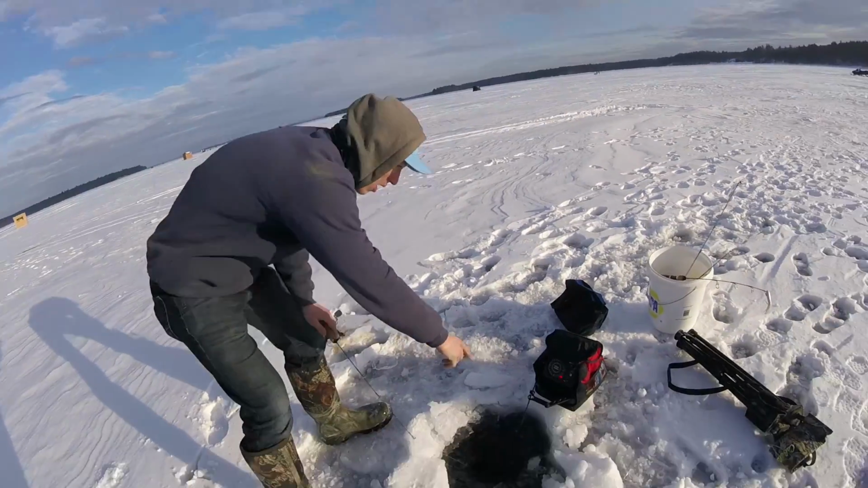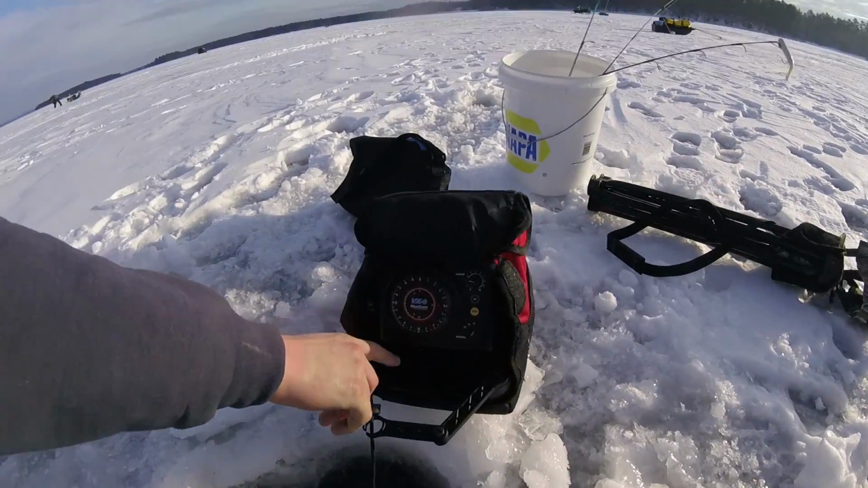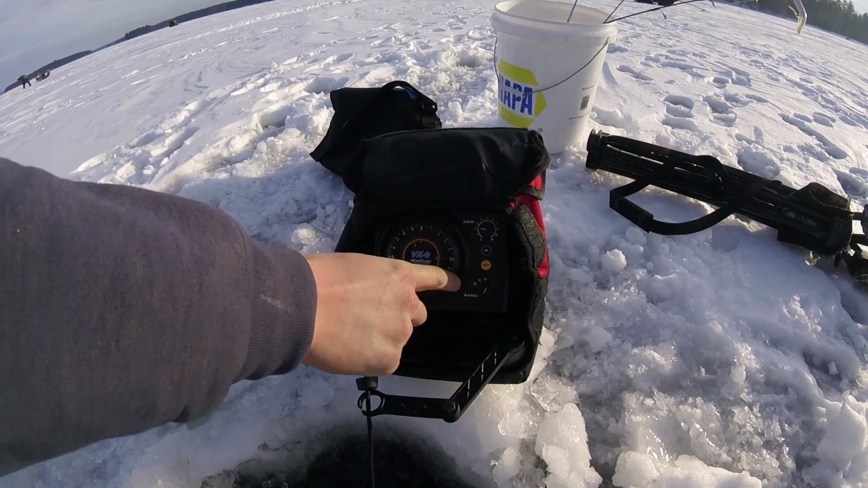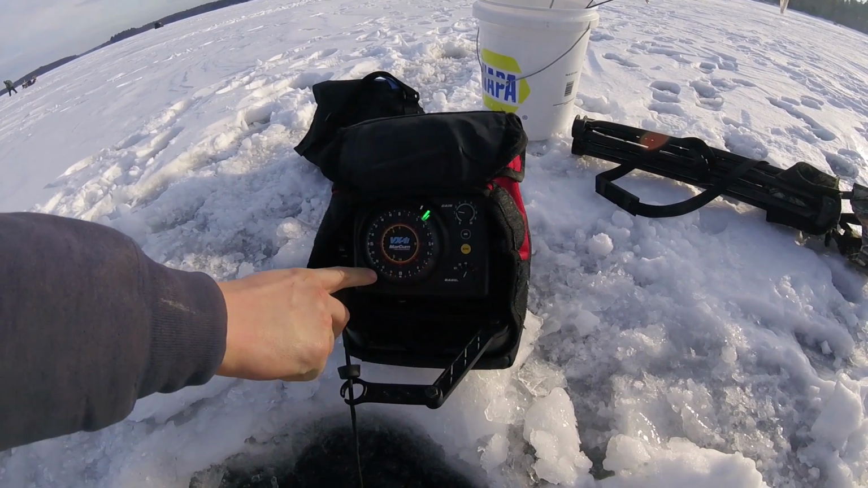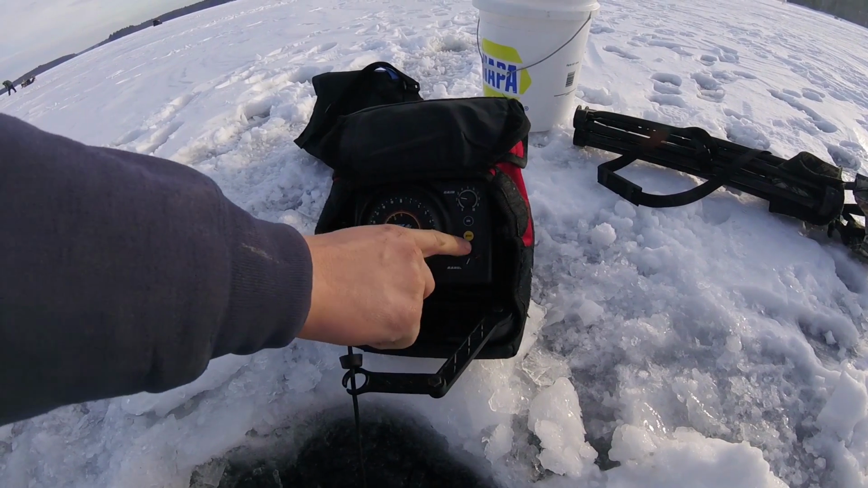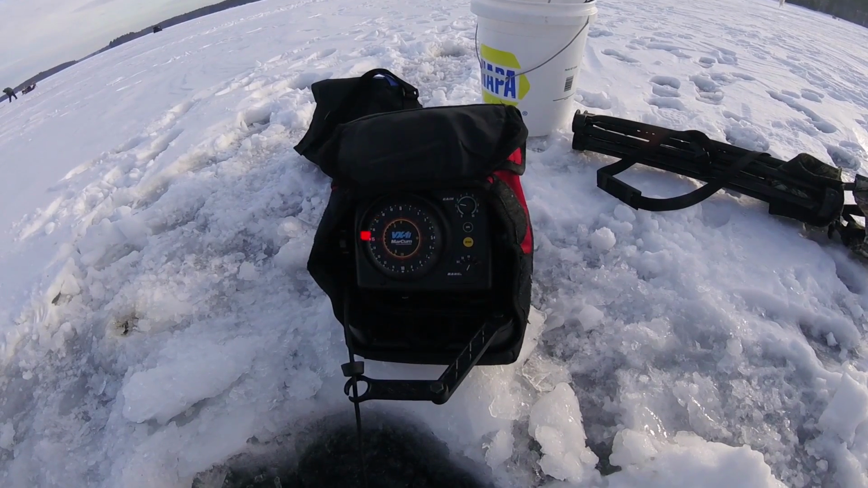Alright, so we've got the bottom lock zoom right here. So that's your bottom 5 feet of the water column, bottom up. And this is your entire water column on the other side of the flasher. So what this does is it'll increase your target separation, so you can see if there's a fish sitting right on the bottom that otherwise would just look like it was connected to the bottom. Gotcha. Okay, that's cool.